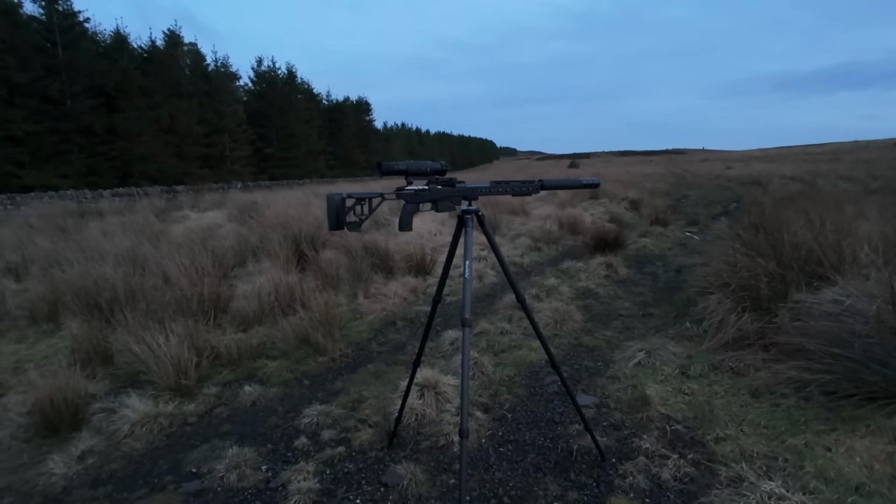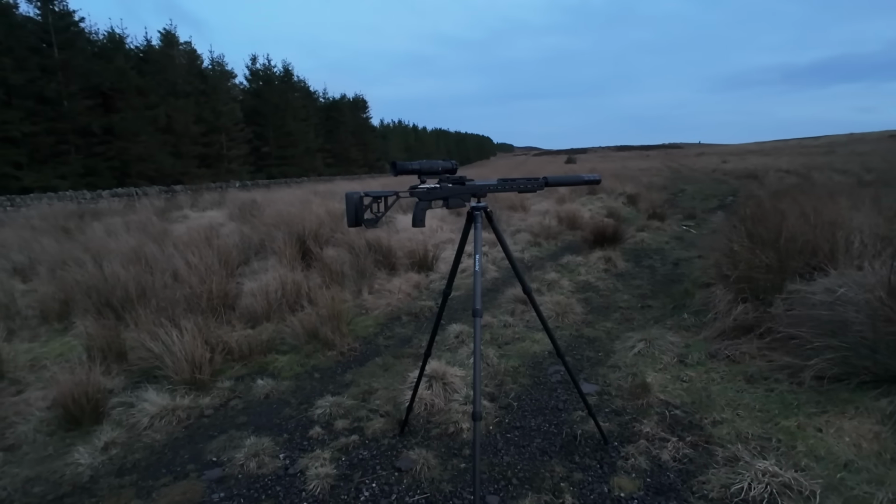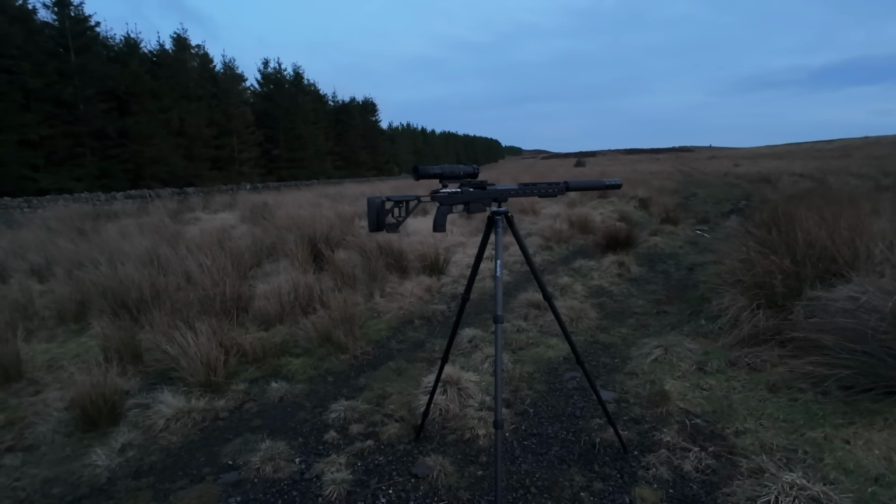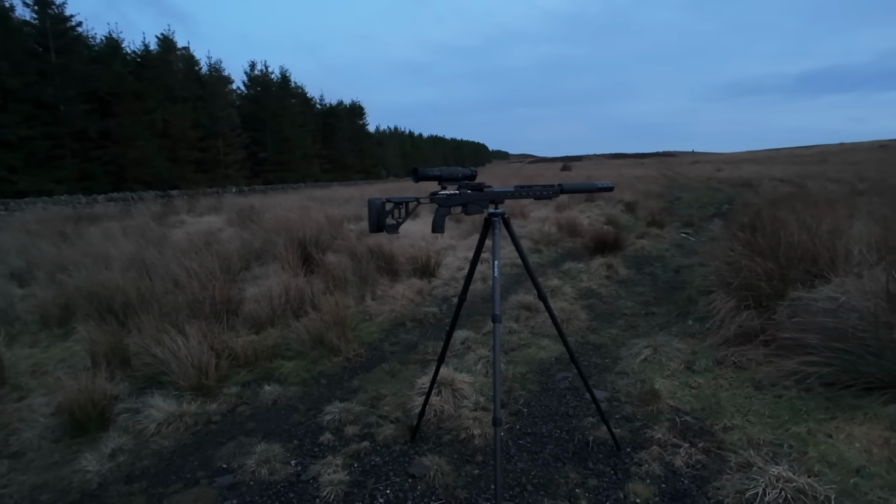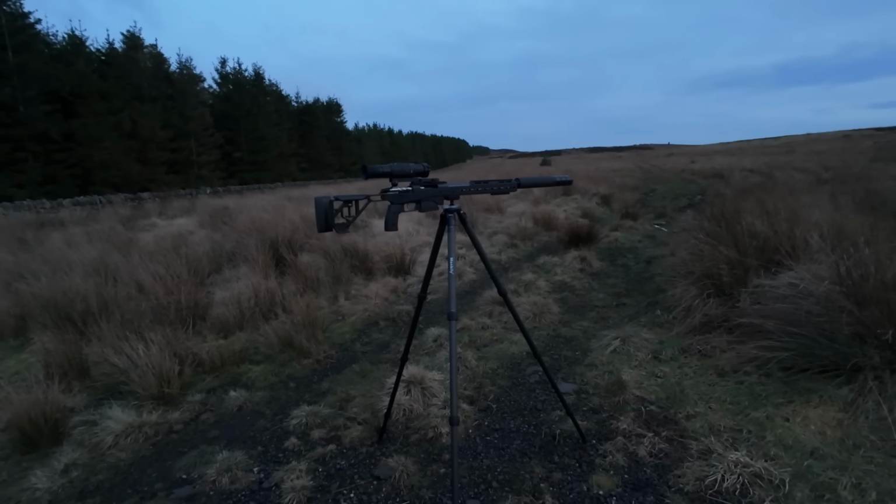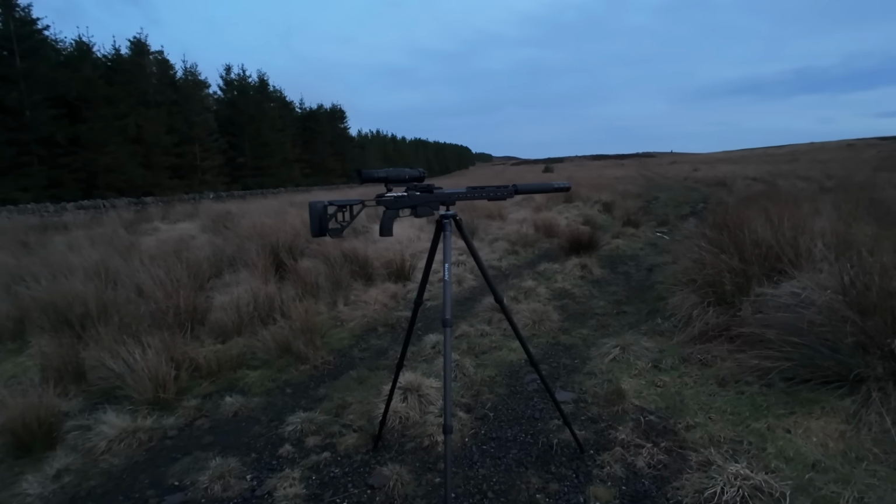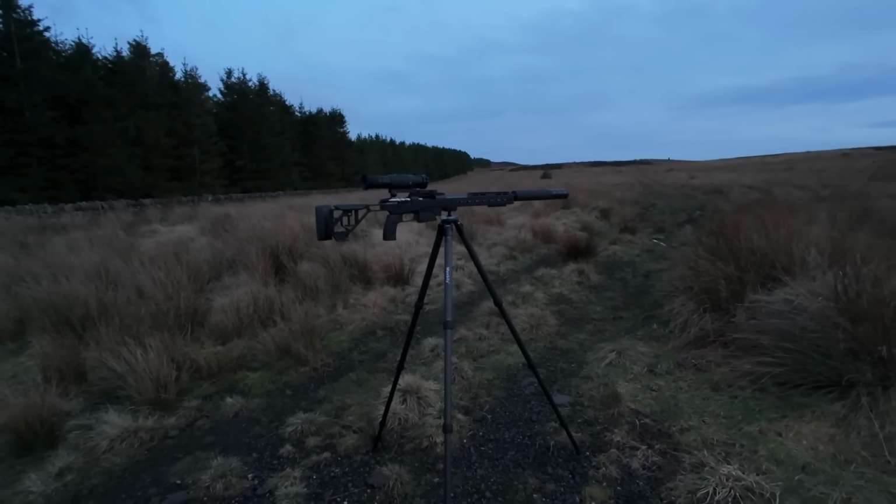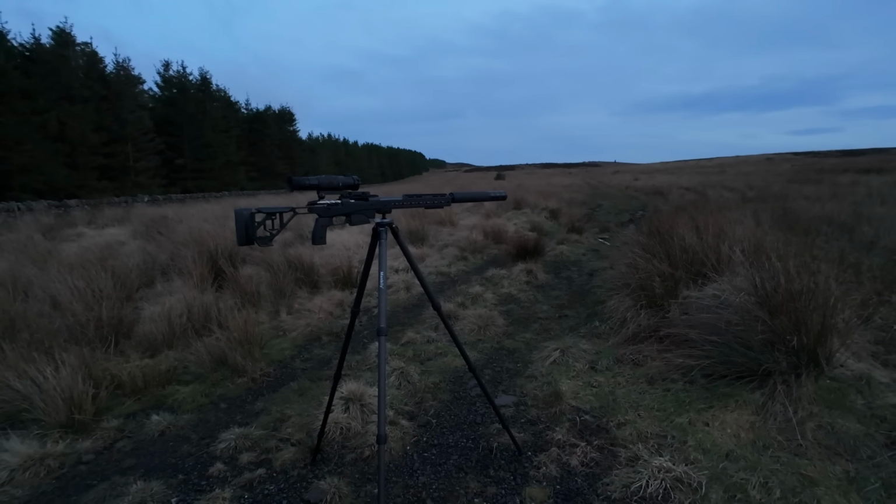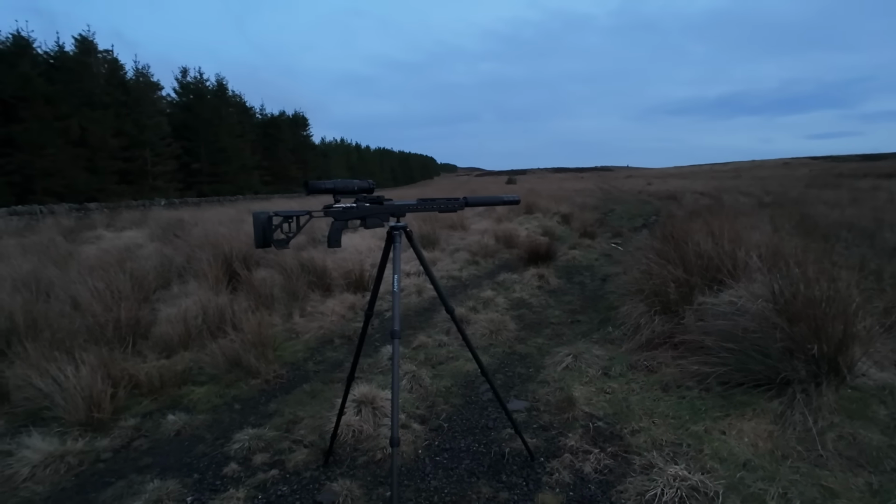Right, as you can see tonight, I'm using the Tikka T3X target in 308, and I've also got the InfiRay Rico RH50 thermal scope on the top. Cracking scope that, taking a lot of foxes with it. I've never had any problems with it, touch wood, and it's got a good mount on it as well. It always returns to zero. So yeah, I've also got the Wildcat Predator 12 moderator on there, and as you can see, that's a beast of a thing. Very heavy, but for this type of shooting, which I'm doing on the tripod of course, it's not a problem.